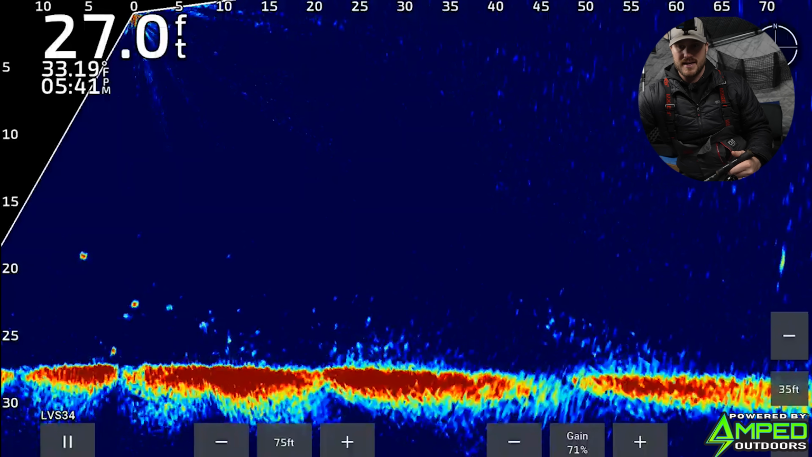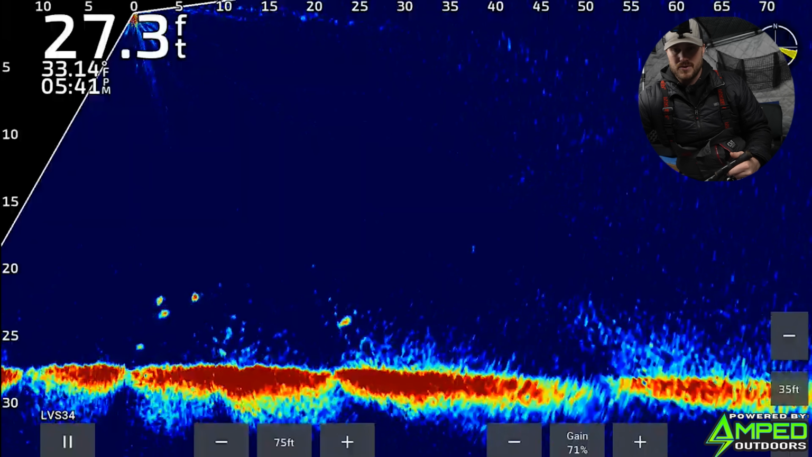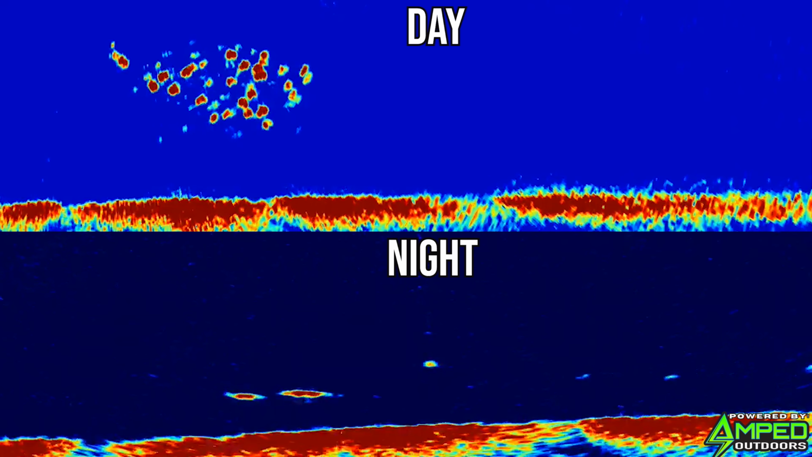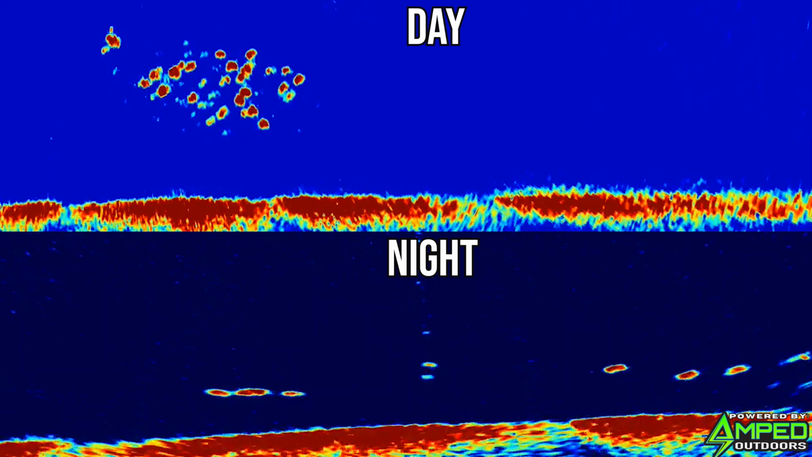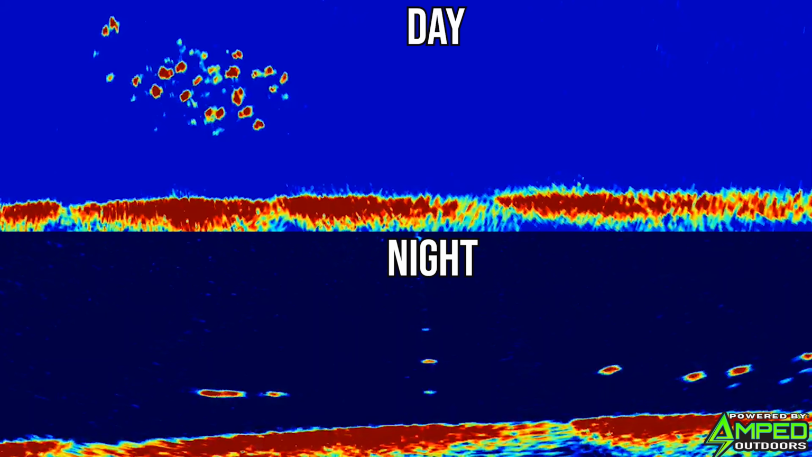A few on that side. There's a pretty good one way out at 70 feet. Some pretty close to right underneath. I mean, you're just seeing all those bugs and you're seeing all those little thicker red marks. So that's what I'm talking about, how those schools are so tight during the day and they really branch out and spread out and cover a lot of this water column.